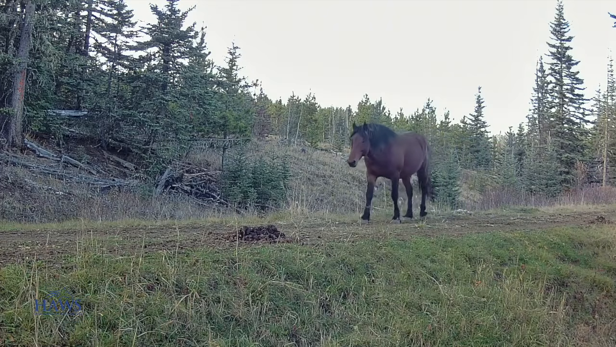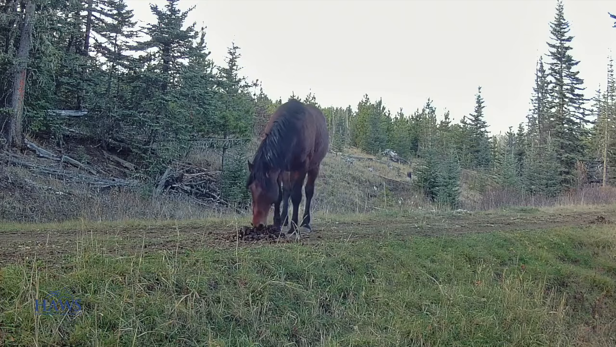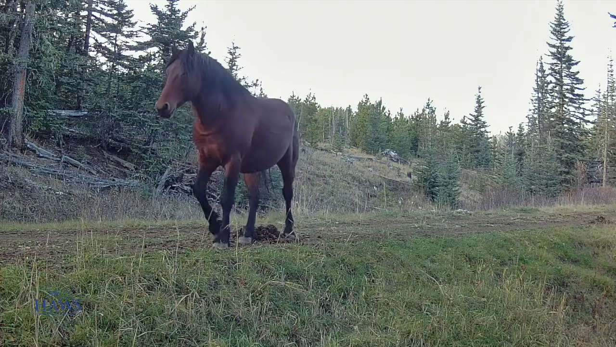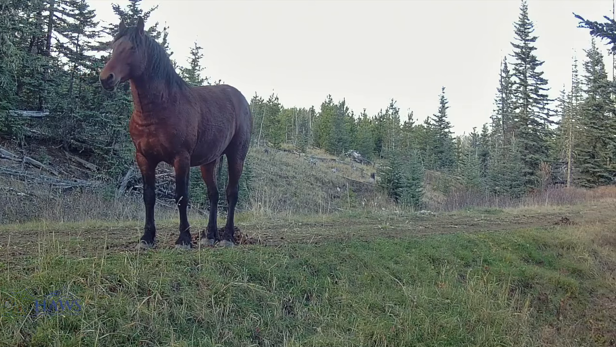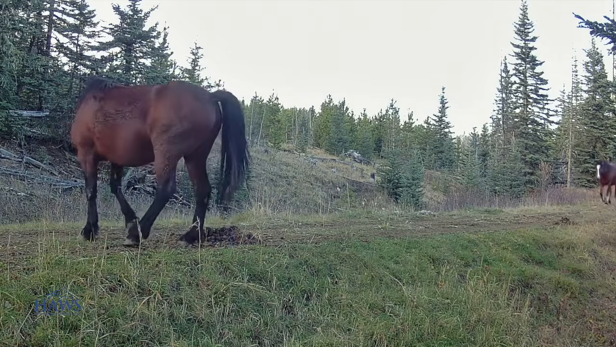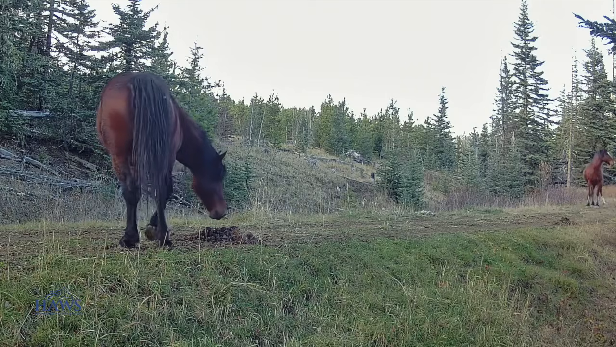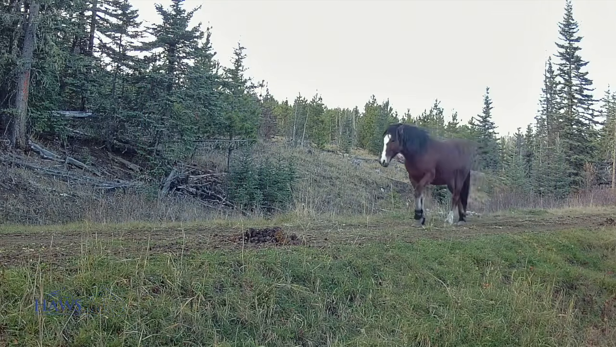And then there's Rocky. Rocky with his damaged ear on the right side. Otherwise, he's got pretty much no markings at all. And of course, they have to turn around and make sure they got the message right. There's his buddy and sidekick Victor.